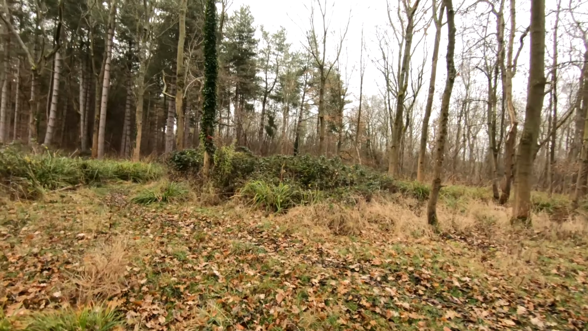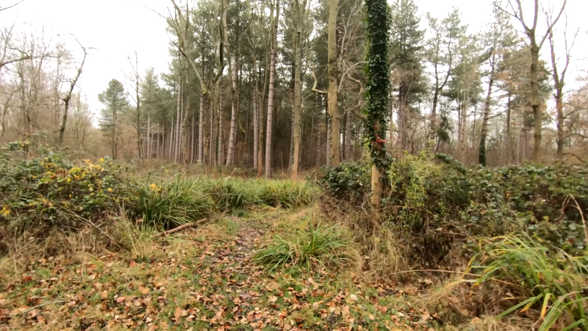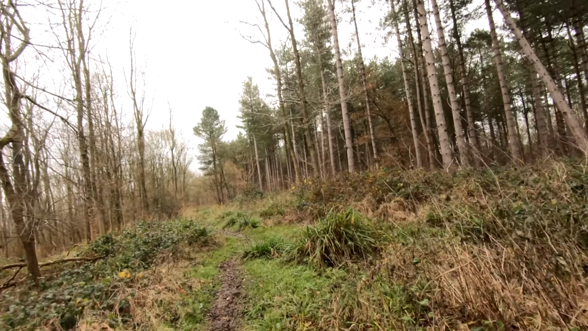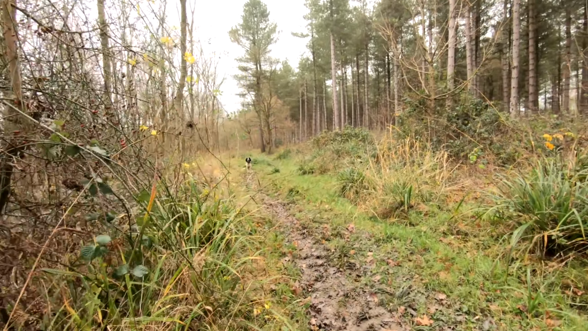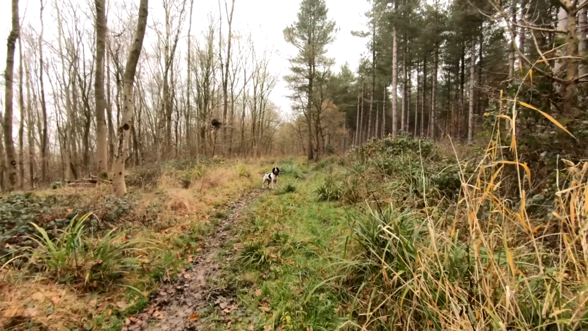Did you see him? Wow, look at this beautiful woodland. Oh, there's some dog walkers up here. They'll probably scare them off. Look at this chap. It's okay. Hello, Pooch.